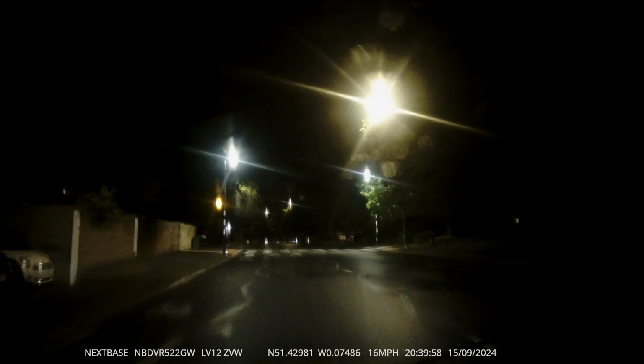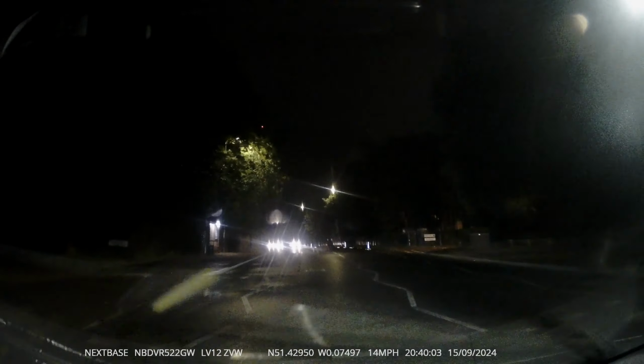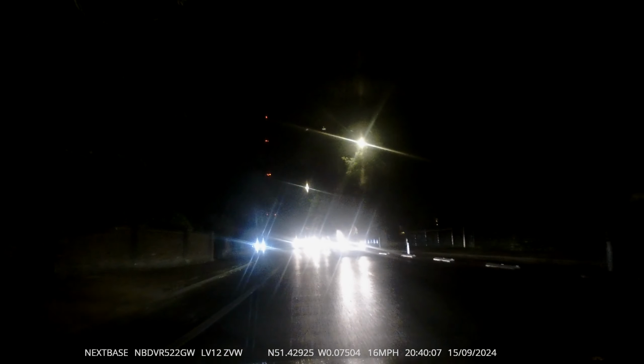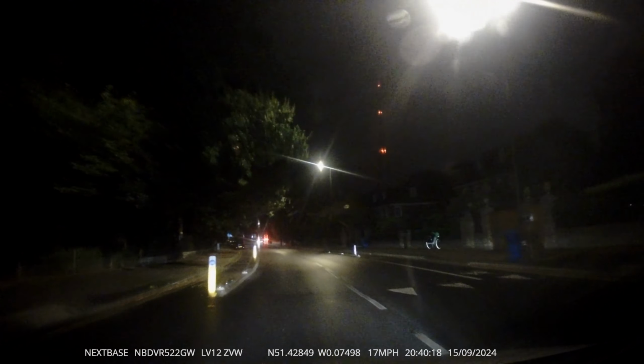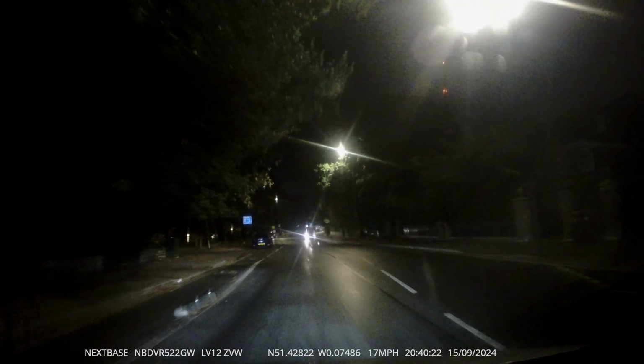It's clear. The bus was in my way, that's why I didn't say clear straight away. Front windscreen starting to steam up slightly, so put the heating on the glass, and then open the window a bit. Get some ventilation. That would help stop the windows steaming up.